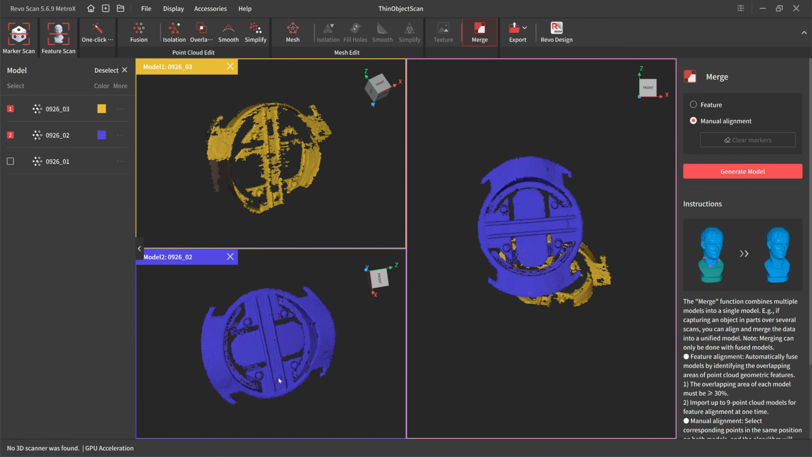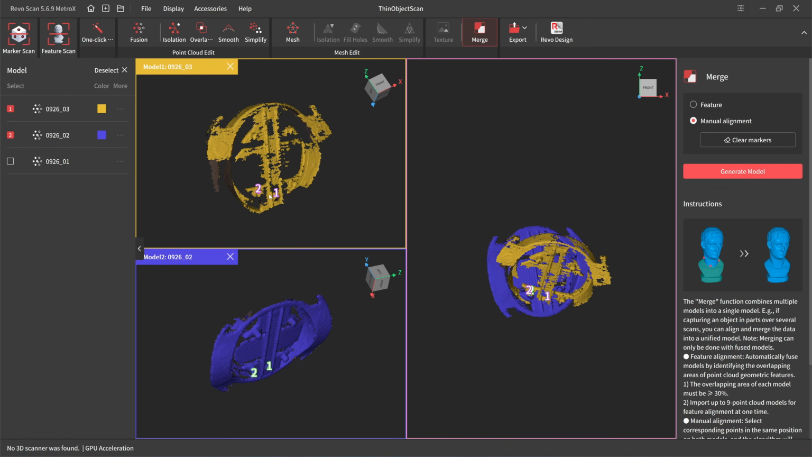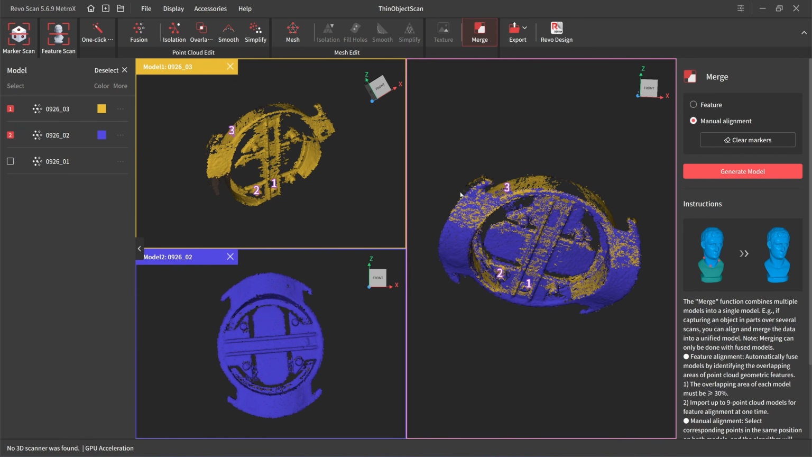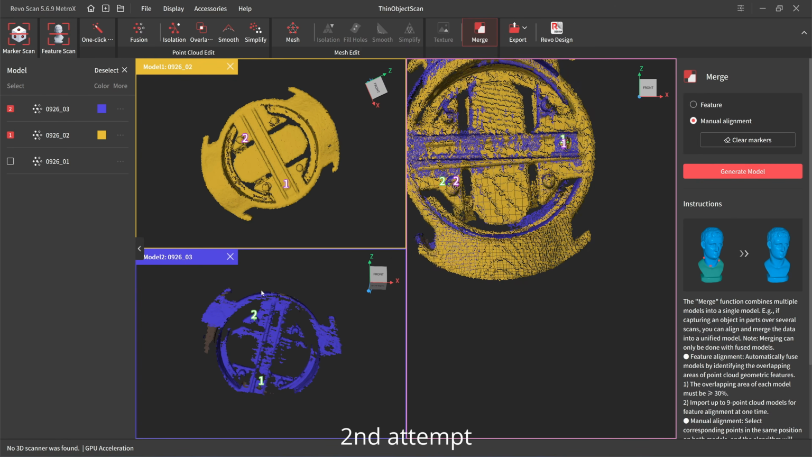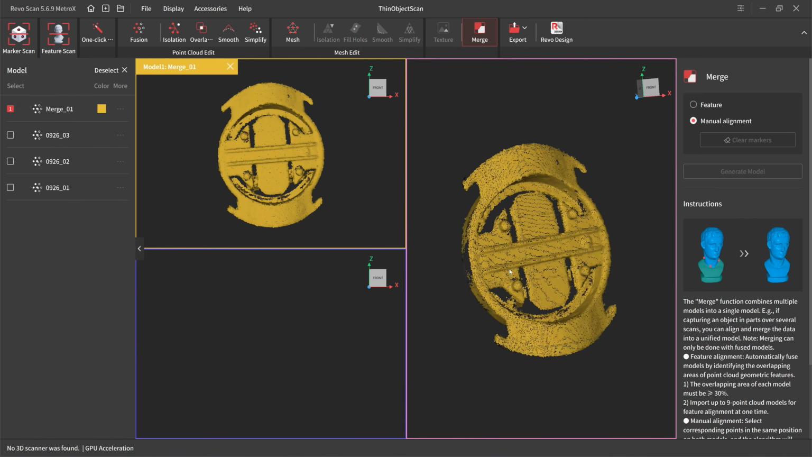I need to click on here. 1, 2. I try to find. Okay, I found it. 3. Okay, it's already aligned. You can only align one pair at a time. You need to generate the model first. No. They say it cannot merge. Okay, it can merge now.